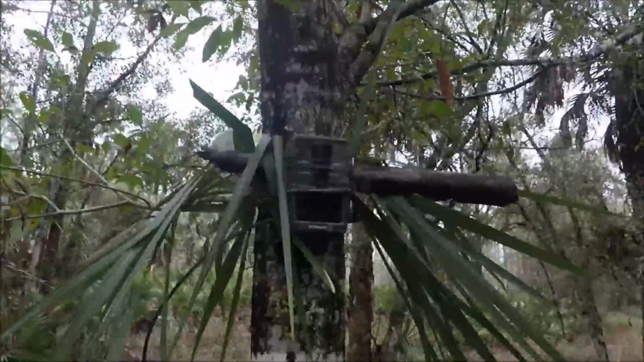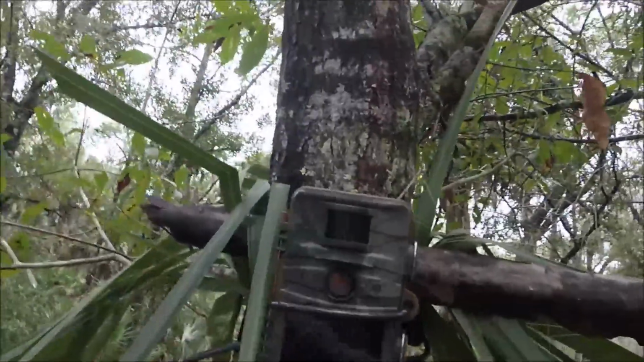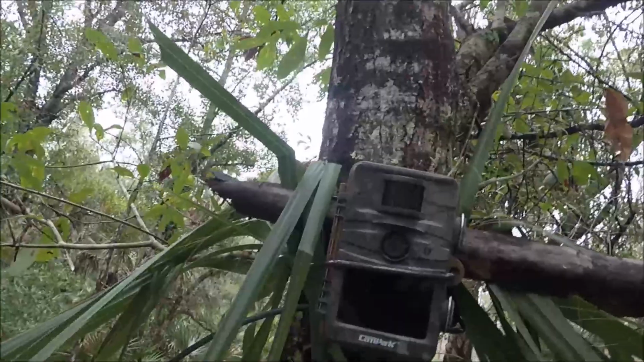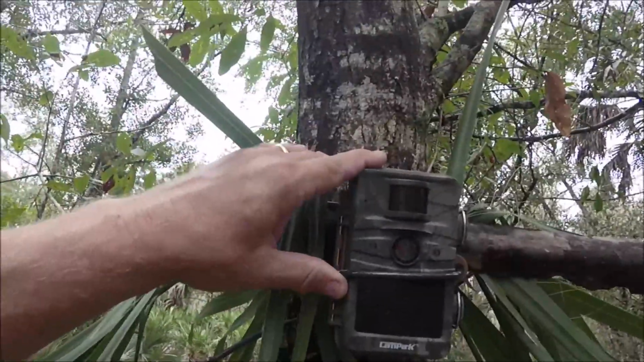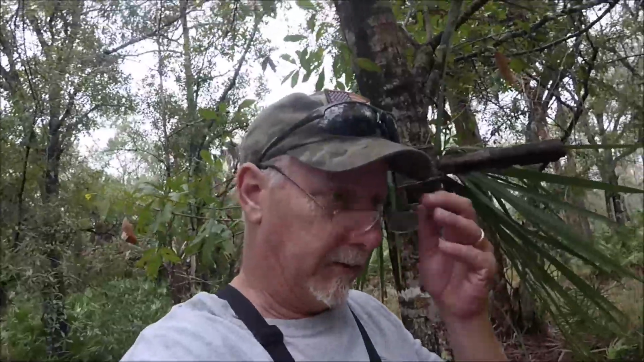So that's the setup. I did test it. I walked across the trail out there, picked up perfectly. This is a cheap camera. This is Reveal, and this is the Cam Park trail cam. Like 45 bucks on Amazon. I'll leave you a link. I didn't want to leave you a link till I knew it actually worked. And to me, it's working pretty good.